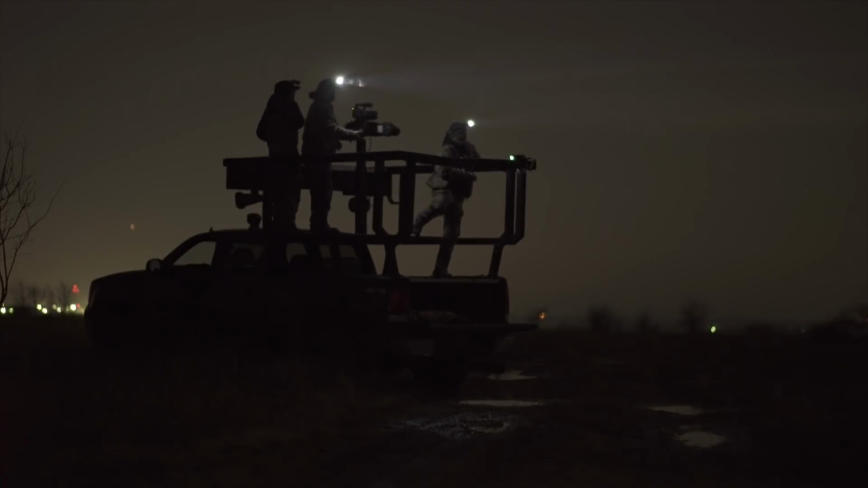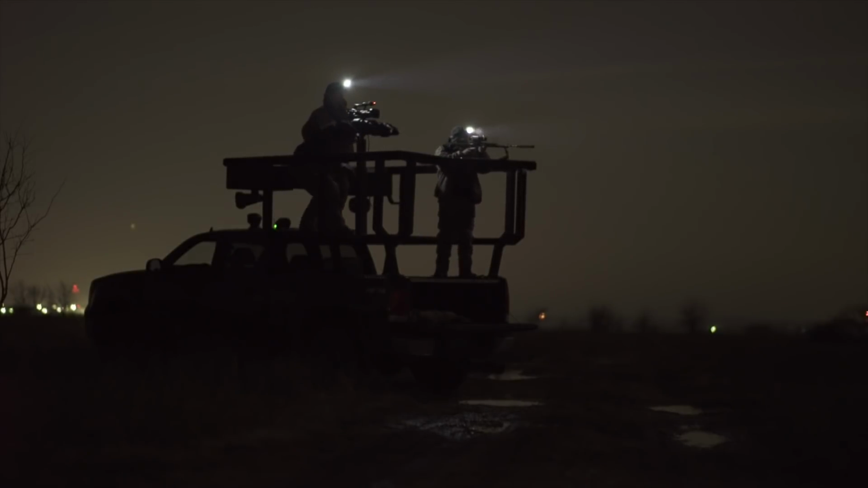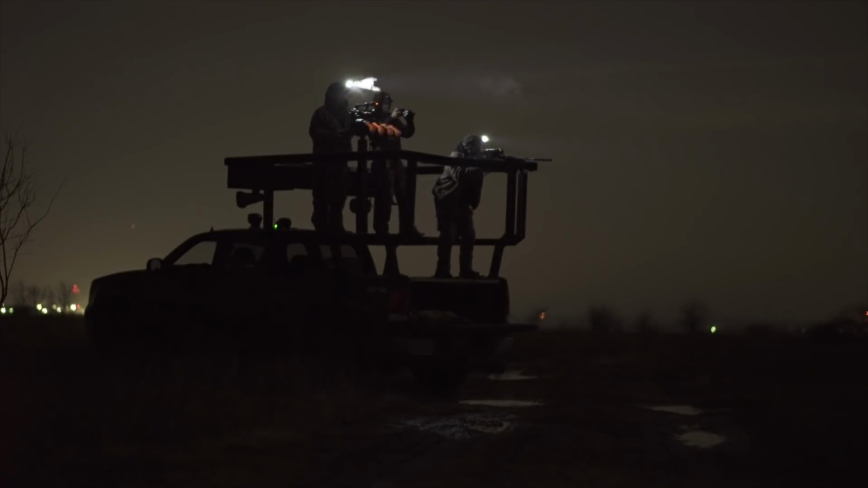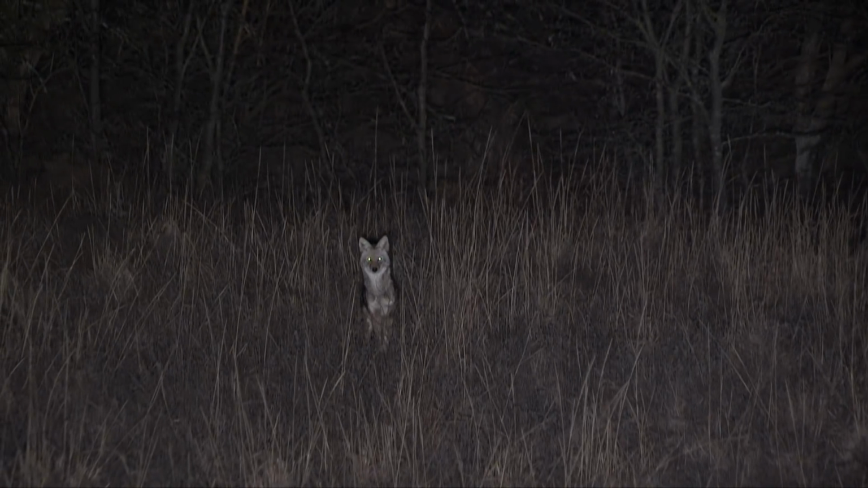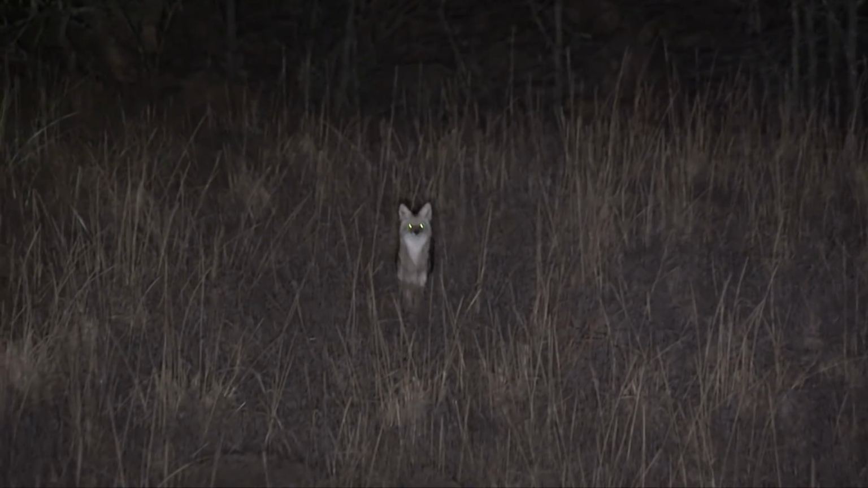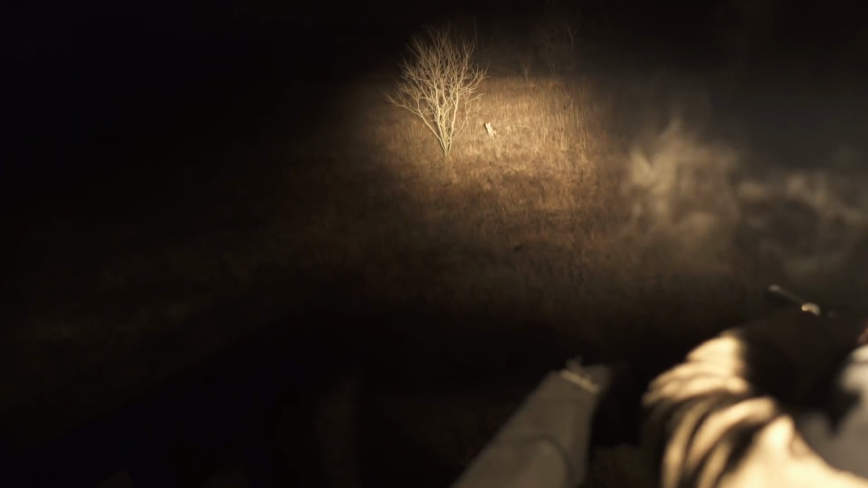In other words, if you're a coyote living anywhere in Texas, the likelihood of you seeing a light from a hunter in your lifetime is more likely than most of the other states across the country. And that's a fact, because Texas is a huge night hunting state. And a major byproduct of that fact is more hunters out there at night shining coyotes increases the number of coyotes that are likely to be wise to the game because they've seen it before.